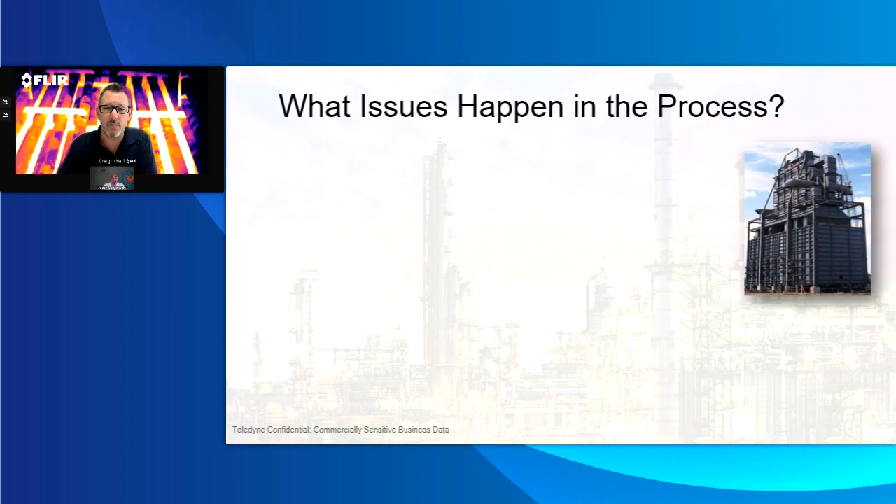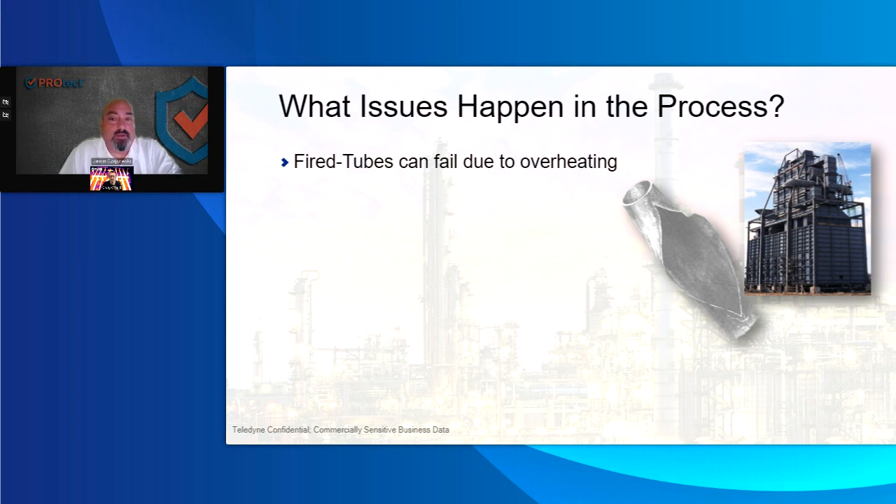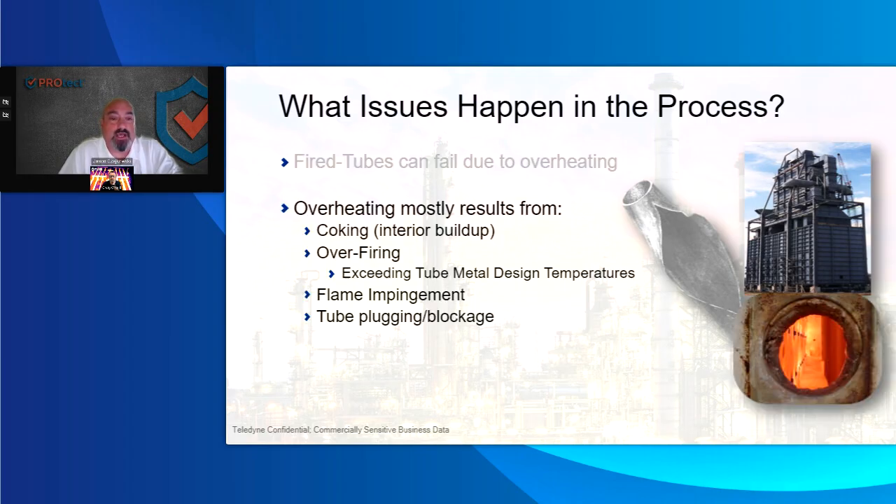So Jason, if we're looking at the things that may happen inside this process, maybe walk me through a little bit of some of the things that cause issues inside of the furnace and that you might look for with an infrared camera. Well, with these types of inspections, you get an internal fouling or coking. Burners are misaligned, so you get flame impingement. You could see refractory that's fallen or been dislodged. There's air gaps, which cause not effective heat.